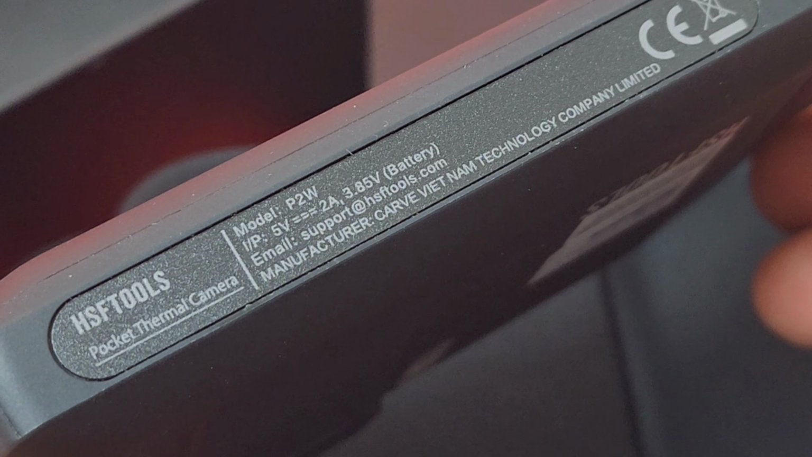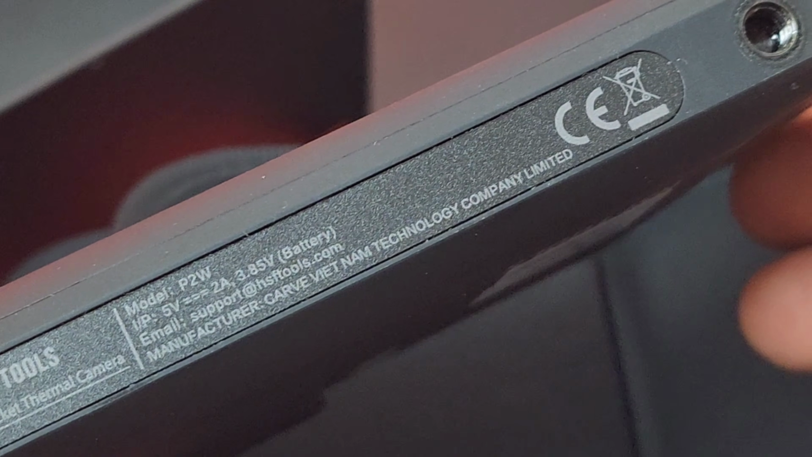Or should I say firmware? A lot of people get confused, but it's not really software. It's not an OS per se. It's just a firmware that is booting up.